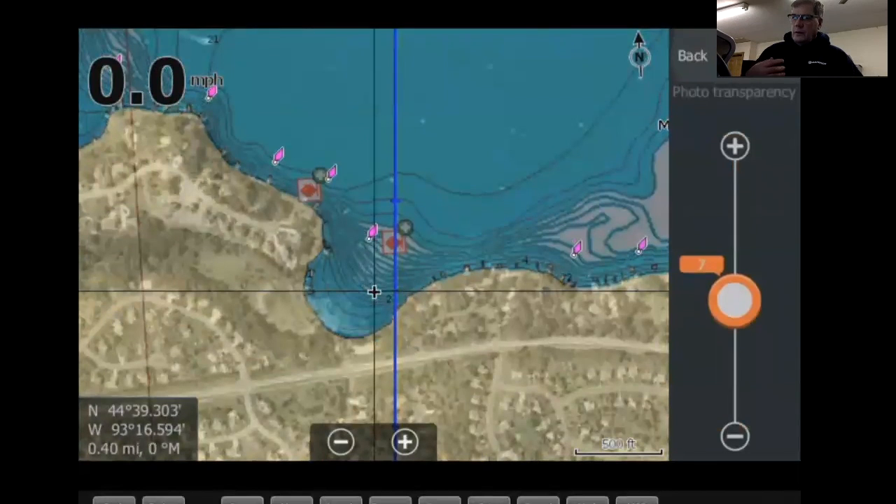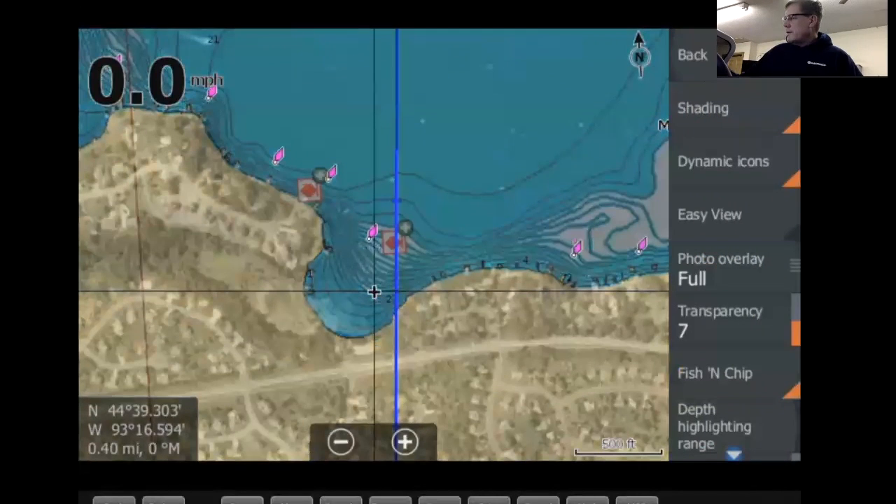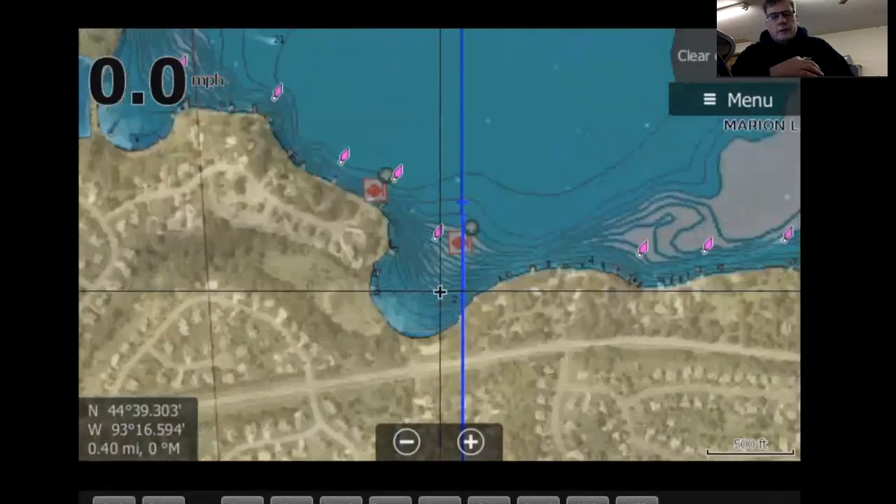And again, Hot Maps, if you go to like a Navionics Plus card, you are not going to have any of the photo overlay, and all the outside of the lake will be a yellow hue color. Fish and chip, this is a very important one. Those of you that are running the Navionics cards, many times I get a comment that I'm not seeing the cartography or the contours that I should be. And they're running a Navionics Plus or a Hot Maps Platinum.